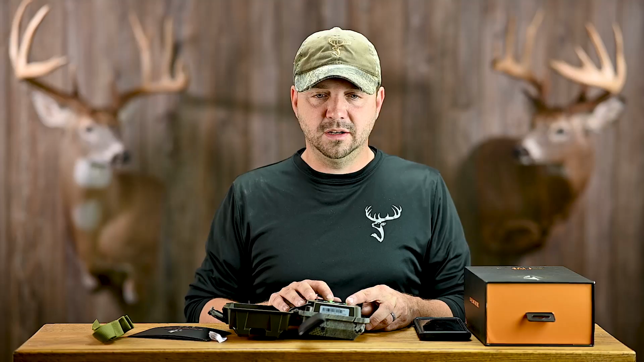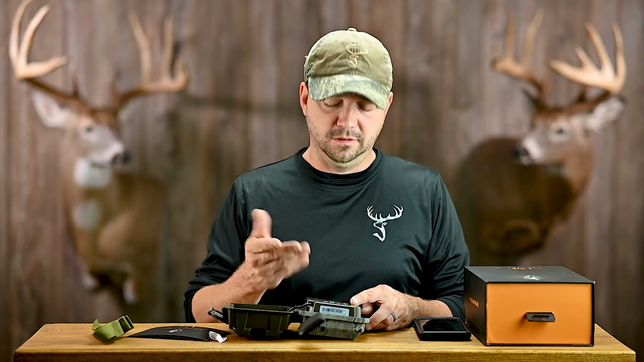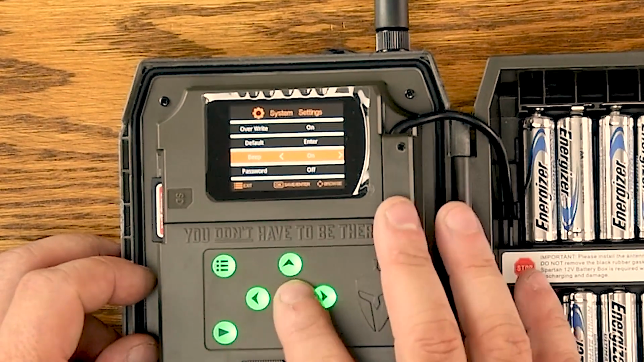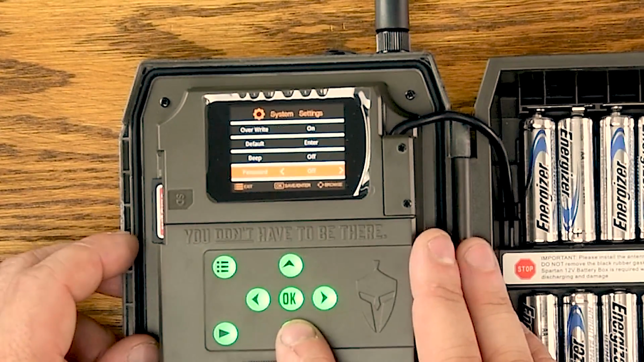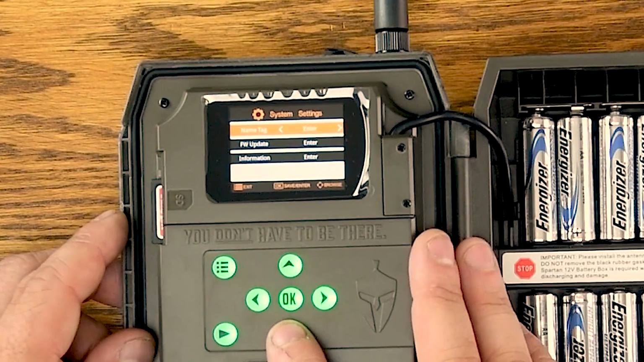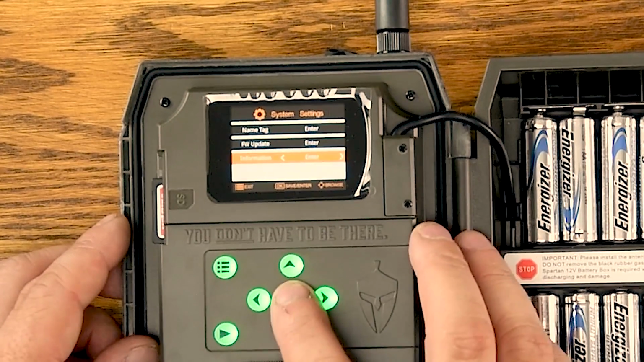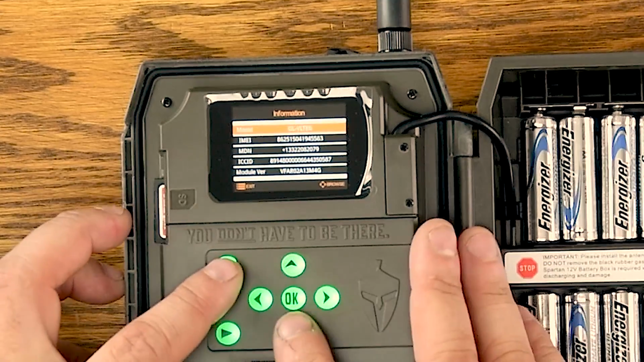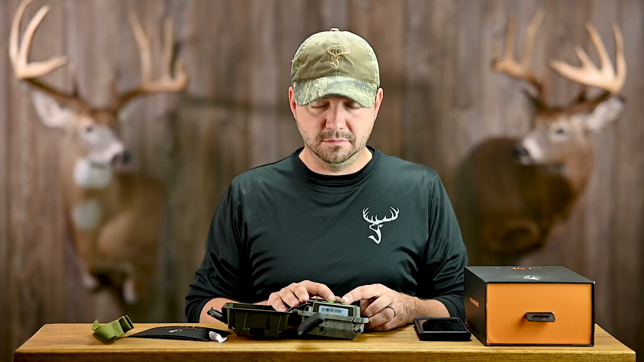Overwrite, I leave that on so that if the card fills up, it'll just start over from the very beginning and you won't ever have to switch out the card. You can set everything back to default. Beep, I'm going to turn that off because it's already annoying. You can password protect this. I probably won't go that far with it. Name tag, you can name the camera, your firmware update, and here's some information on the camera, the IMEI number. Not a whole lot you need to know. So that looks like it's it.